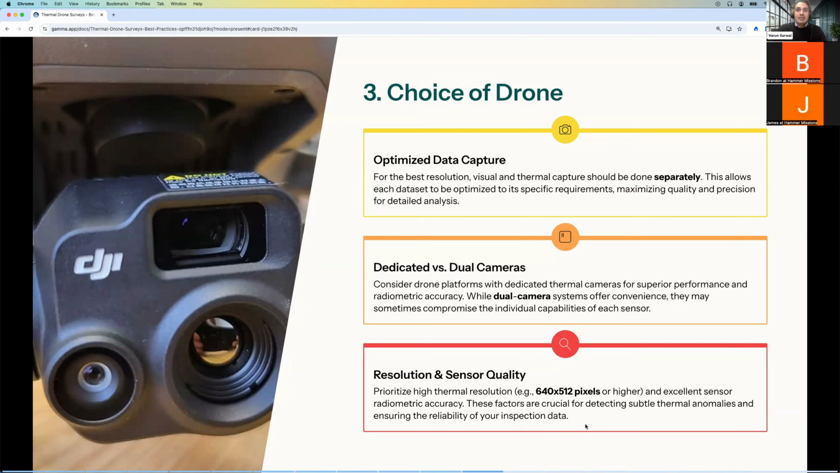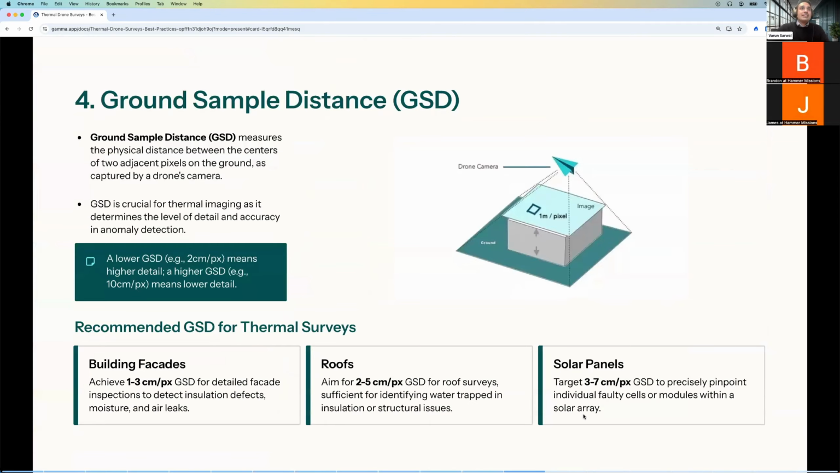So just ensuring that you have at least a thermal camera that has that resolution is really important. Anything lower than that can sometimes be a bit tricky from the perspective of being able to create stitched outputs, but also just from the perspective of being able to see what you want to see. So that's that. I'm going to come into ground sampling distance, which is also quite an important area of concern.